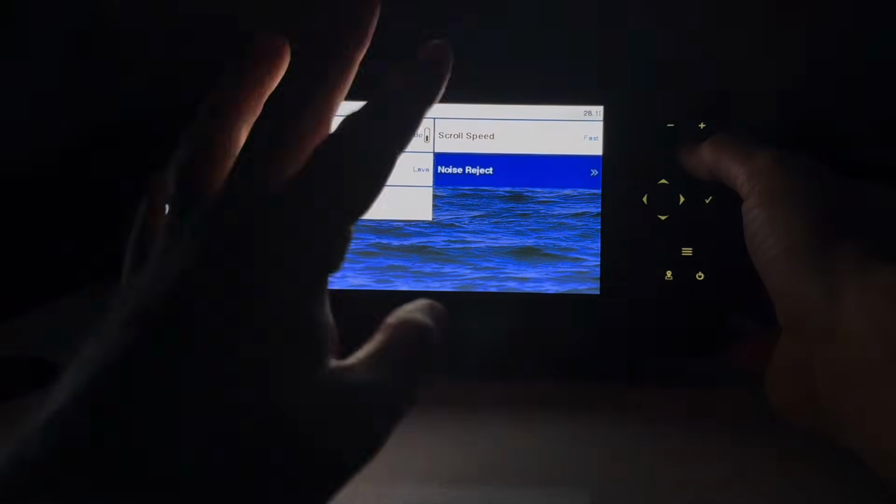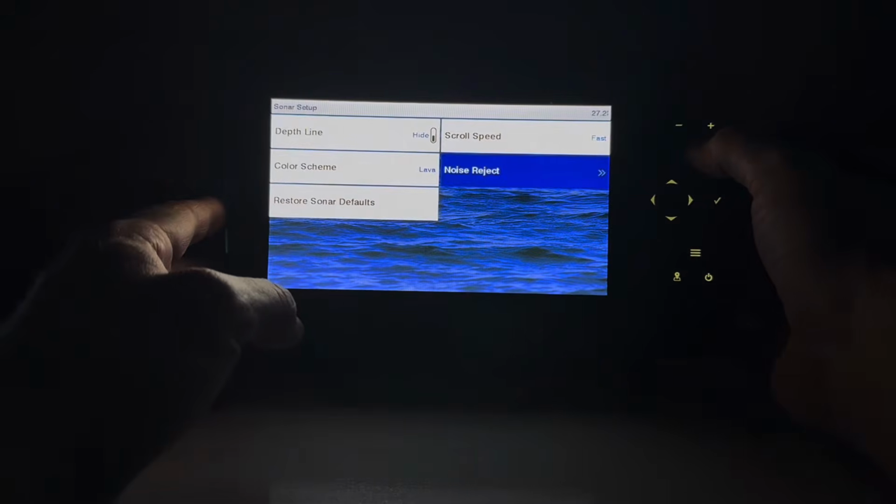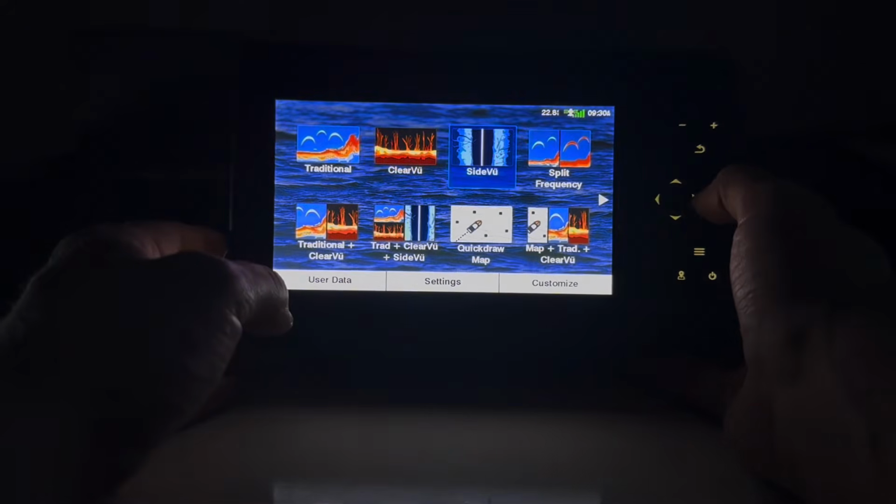Anyway, so there's all kinds of different things you can get in here and really start changing stuff up as you go along and figure out what settings work best for you. Let's go back one more to the main screen, and let's go check out SideVü. Again, just like the previous ones, we can change color. This is SideVü. It's going to show you the range off the side of your boat.